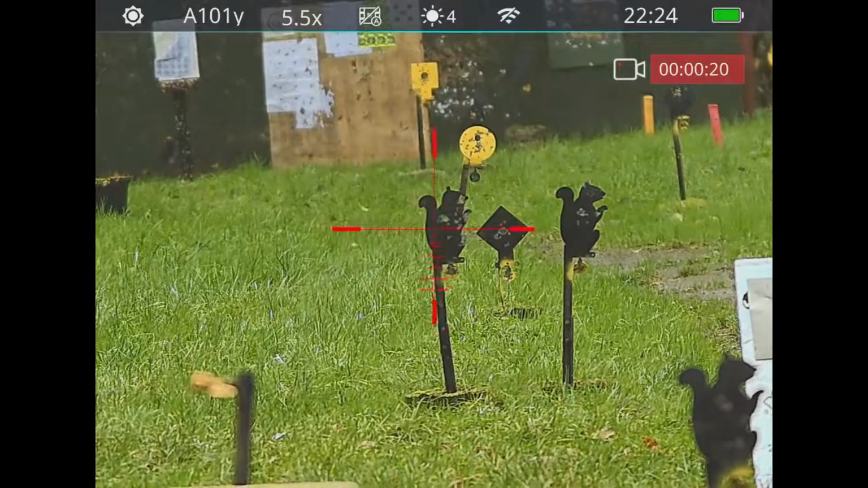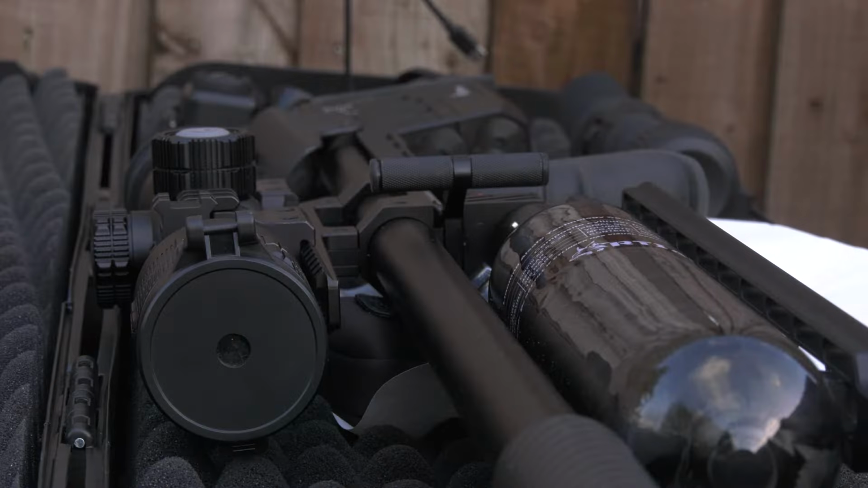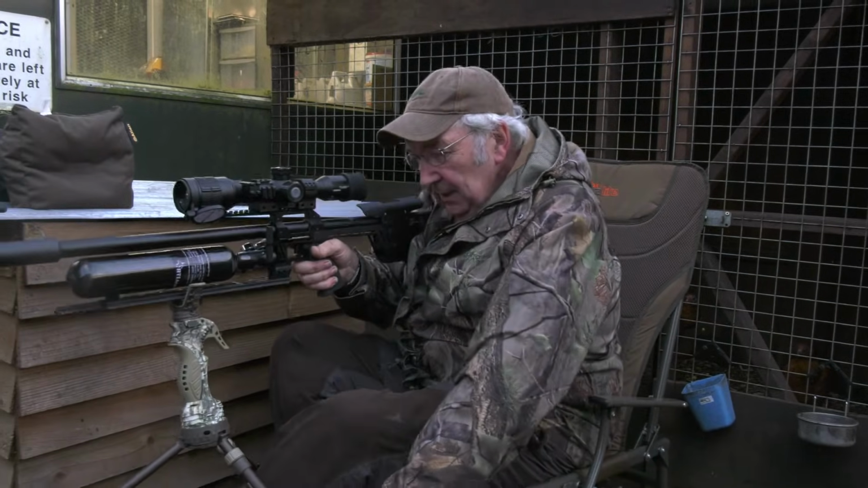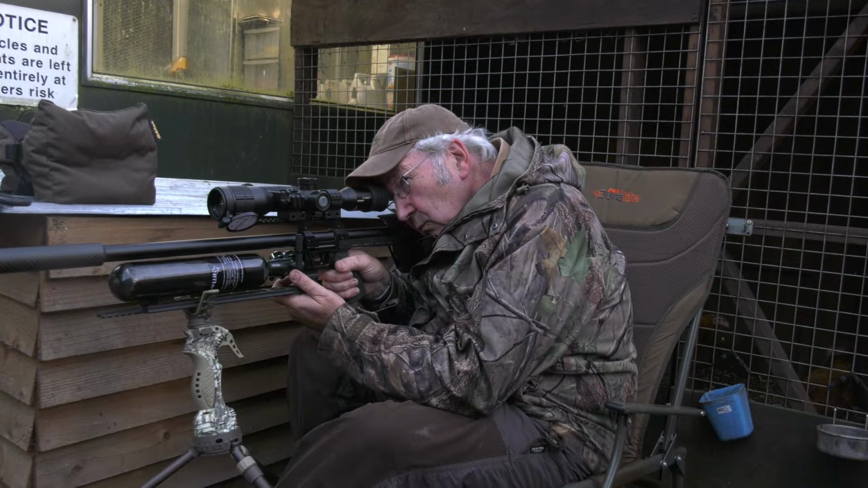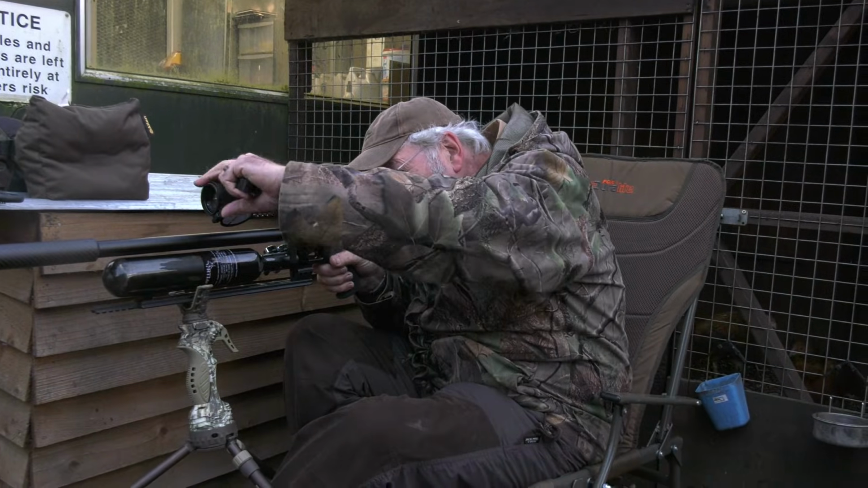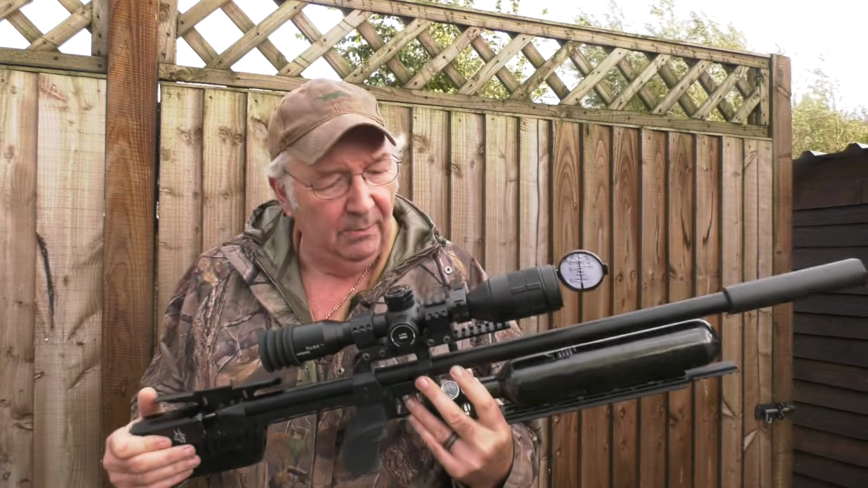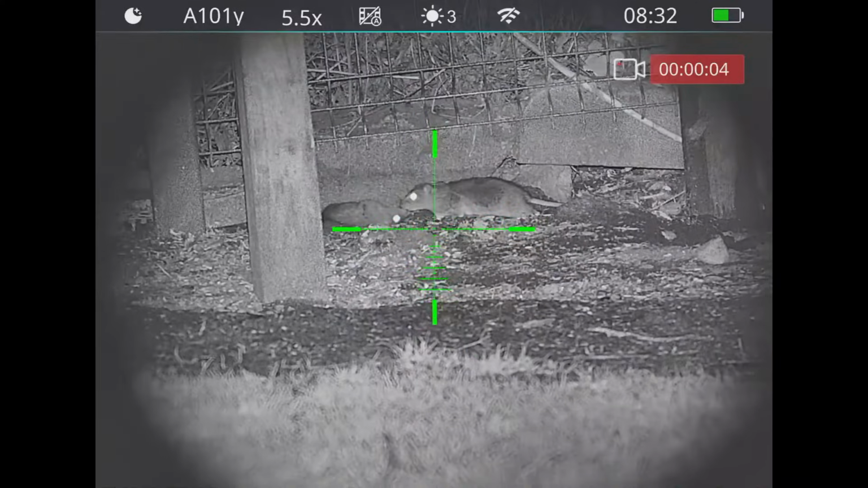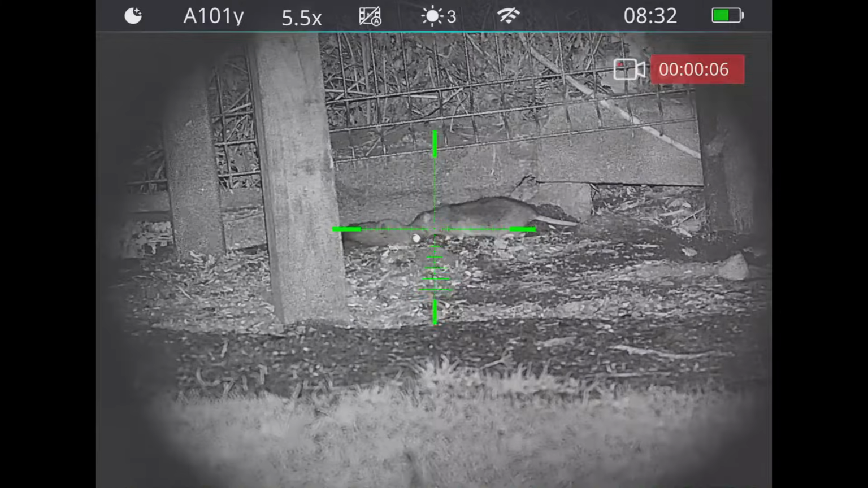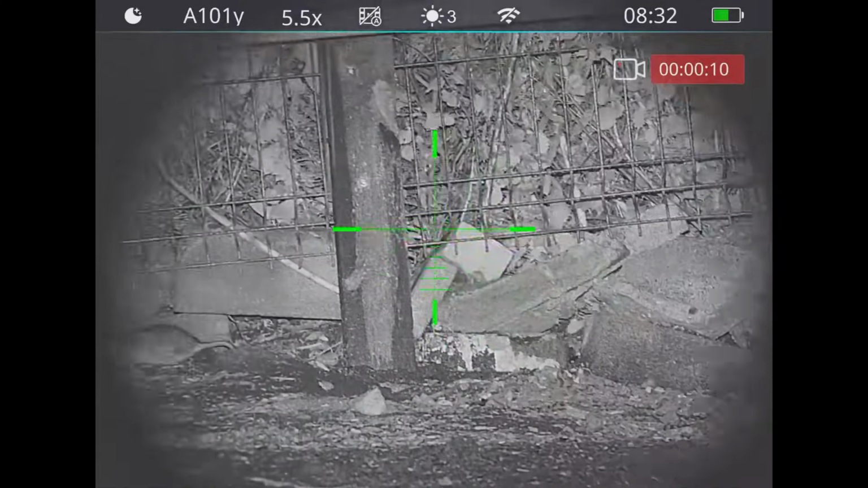Earlier in the day, Terry had taken the RTI Arms P3 air rifle to the range to get everything set up and prepared. This is the Tube TD70L version 2 day-night scope from Infiray. Basically, it's a night vision scope that works in the daytime. It's got variable reticles on it. It's got superb clarity of vision. It's got magnification up to 22 from 5.5.